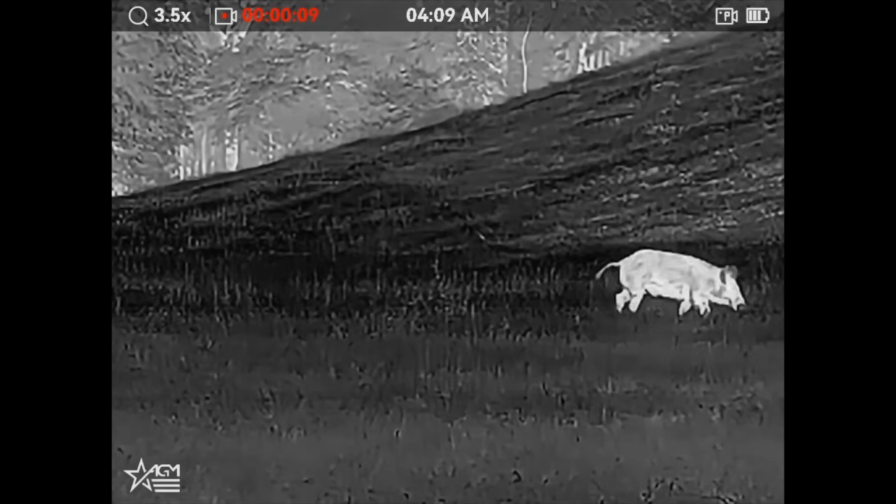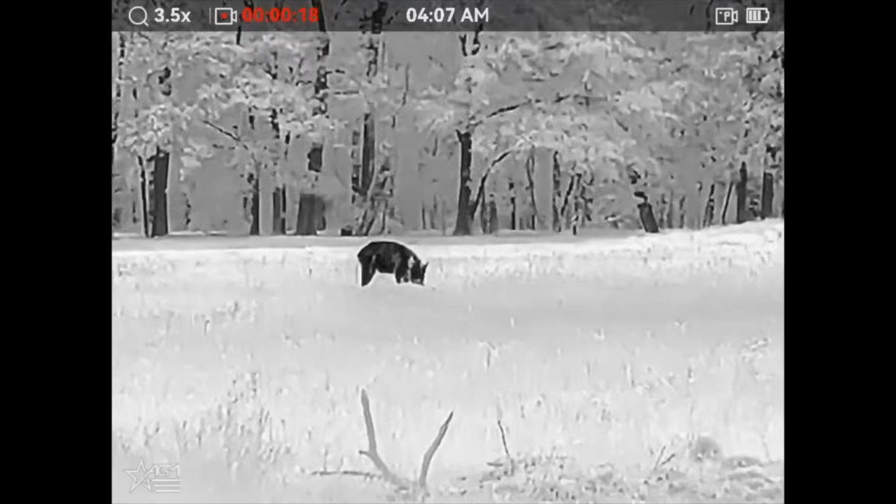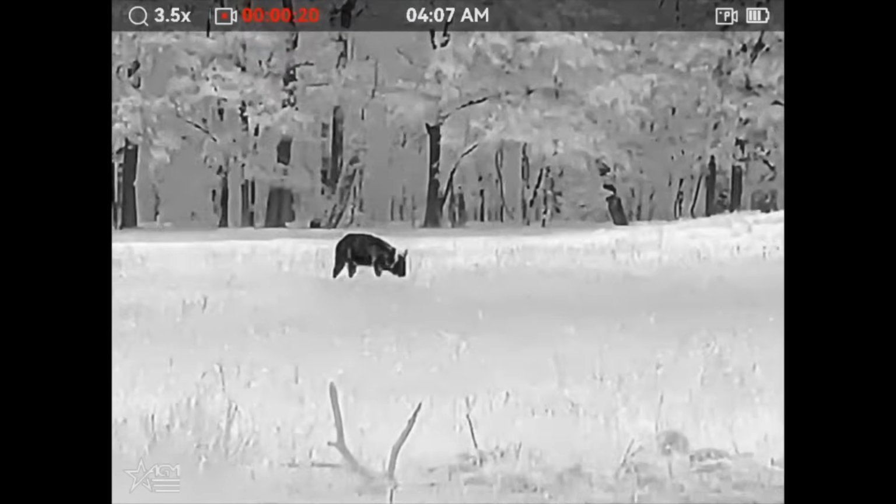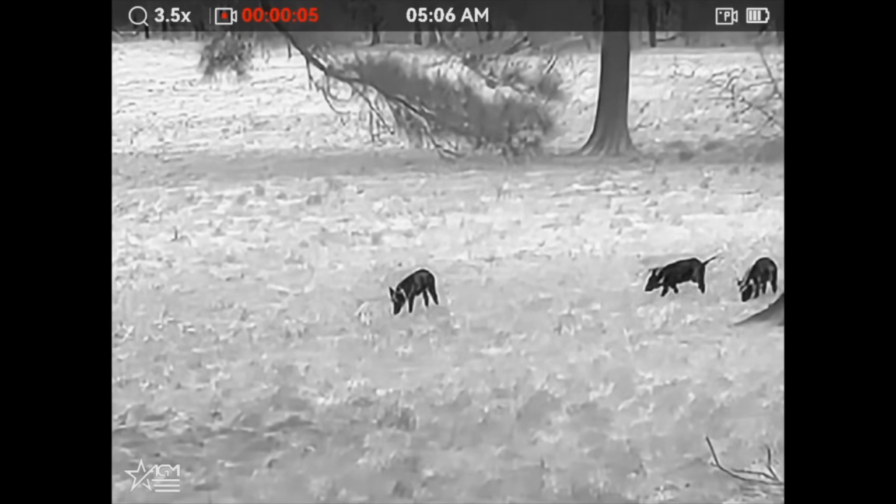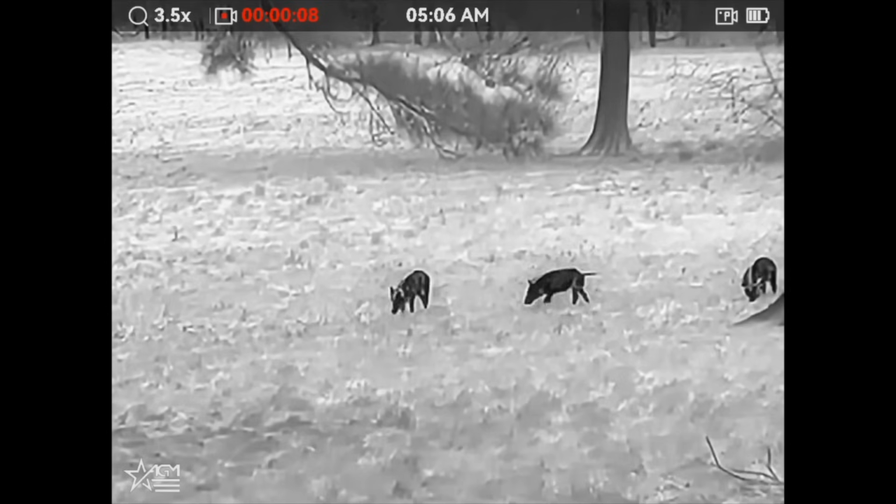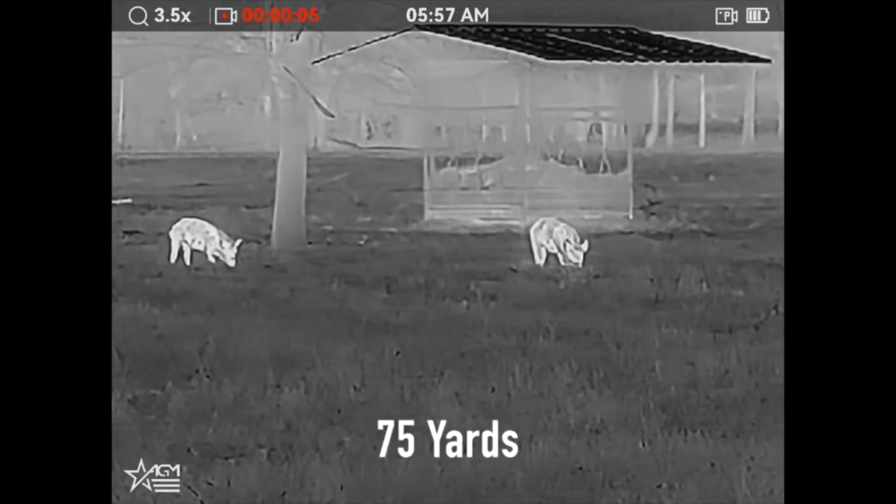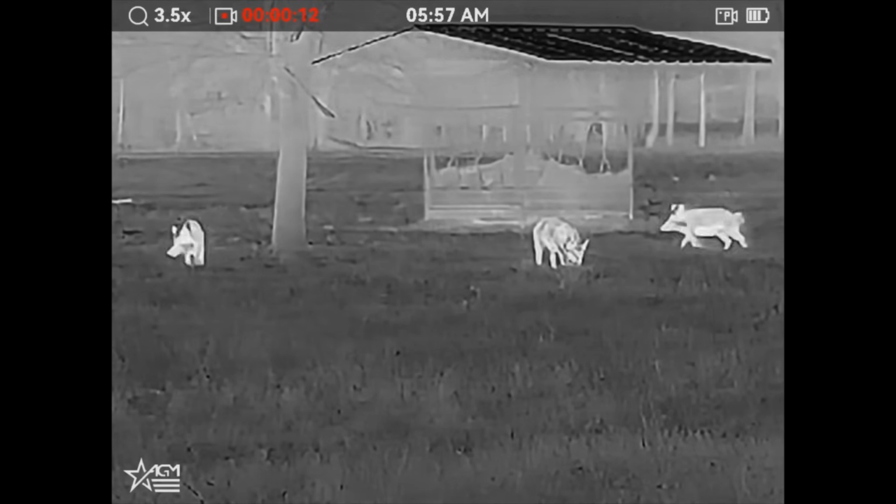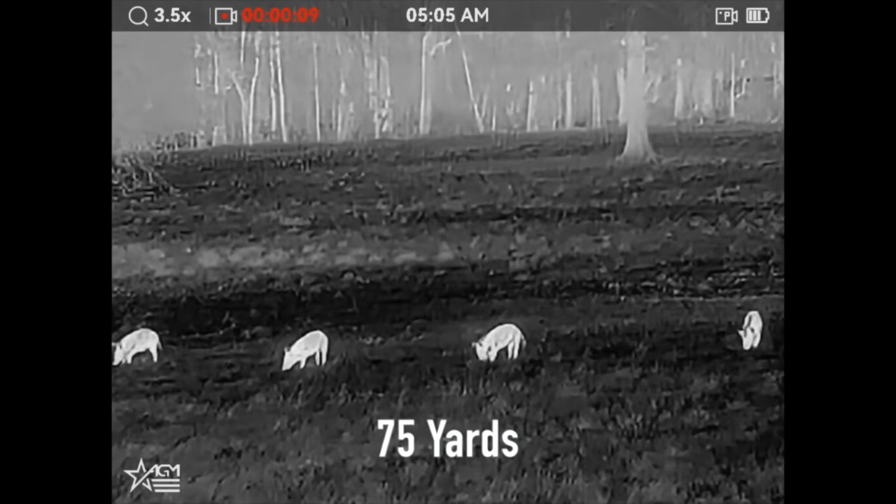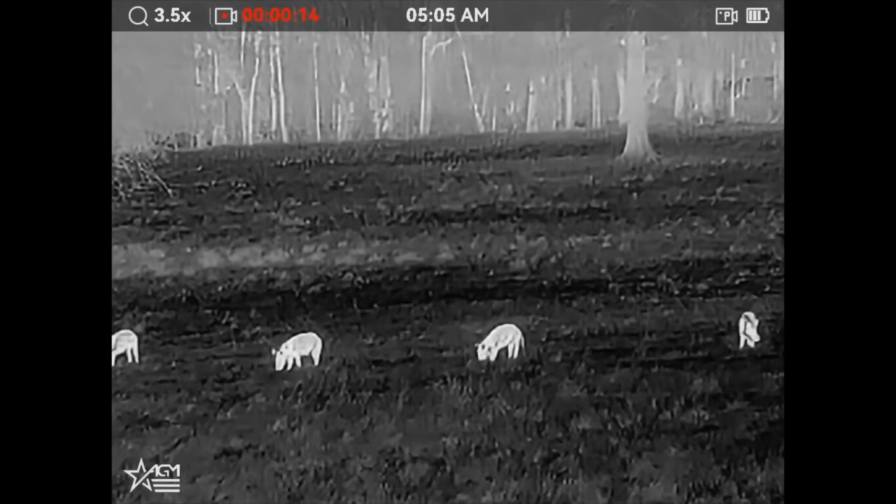It does have 10 different reticle types to choose from, with 4 different reticle color options. The color palettes that are included: black hot, white hot, red hot, fusion. It's got a 37-foot field of view at 100 yards. Does have onboard video and audio recording, Wi-Fi to the AGM Connect app. The battery life on a bench test is 6.5 hours with each battery pack, and there are 2 battery packs included with the purchase of this optic.